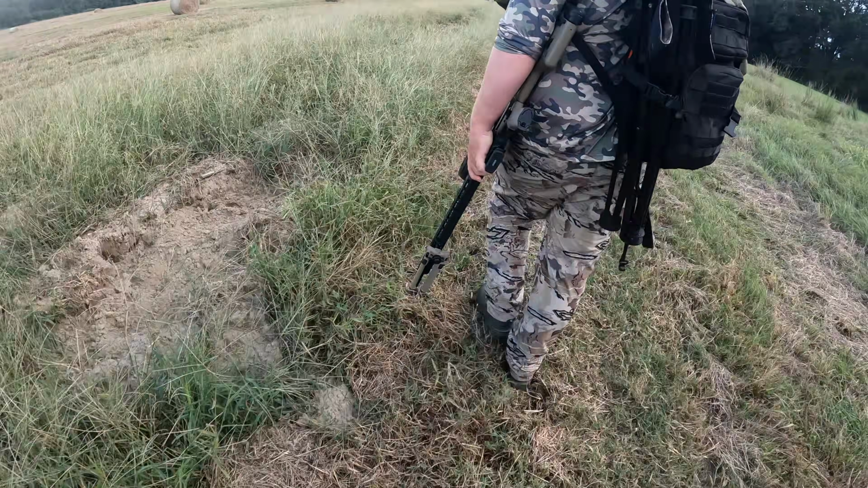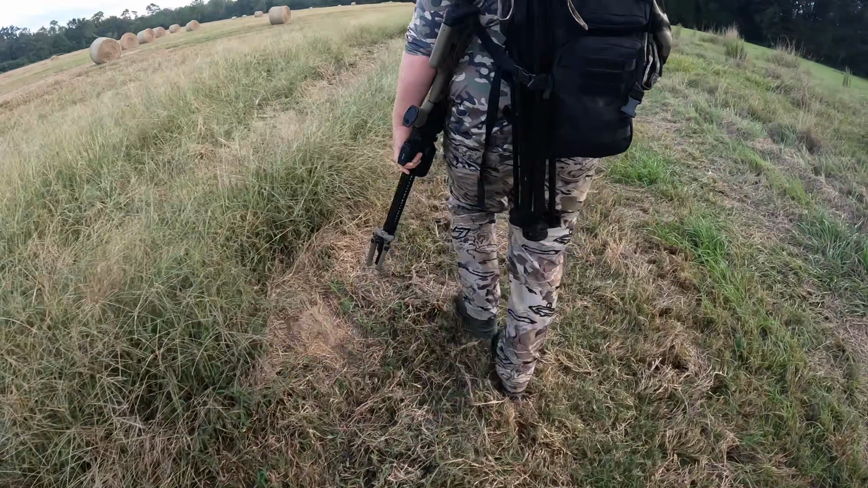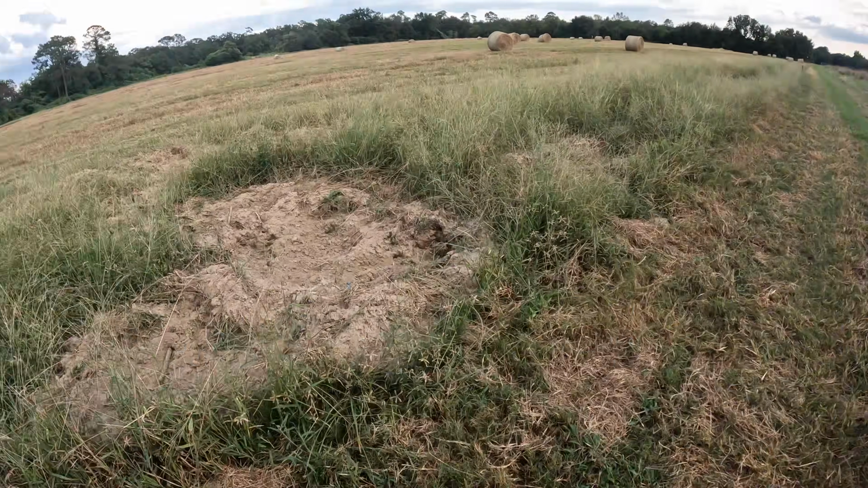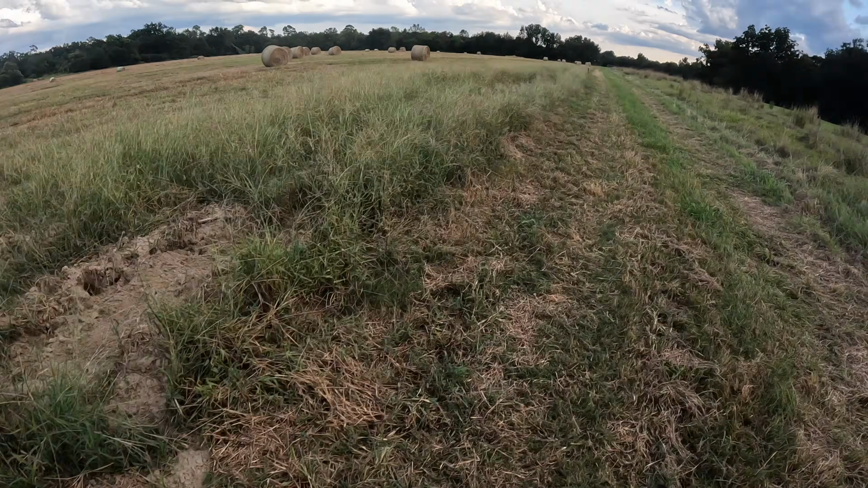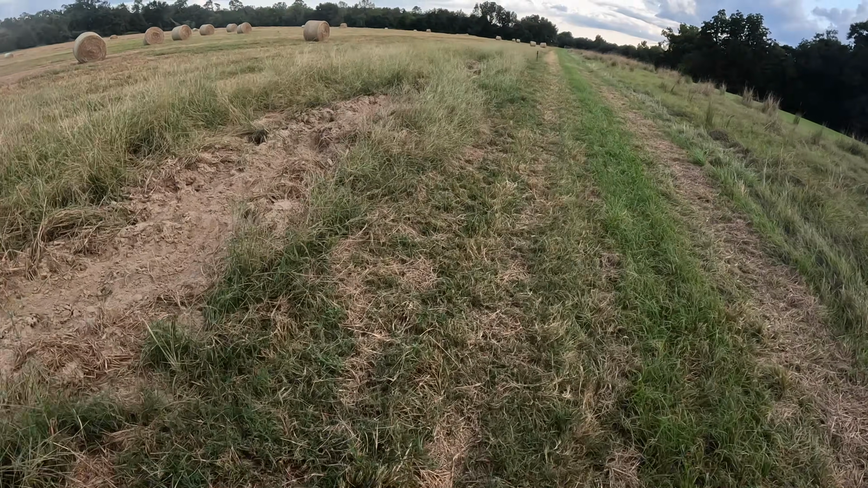So after a couple of days, we decided to come back out because we had some hogs on camera. And we noticed there was a lot of hog sign on this farm after they baled up the hay. As you can see at the corner of the video, there's a lot of rooting going on. So we decided to set up this blind we had in the corner of the property and see if we can get on some hogs. It gave us a better elevation to see them better.